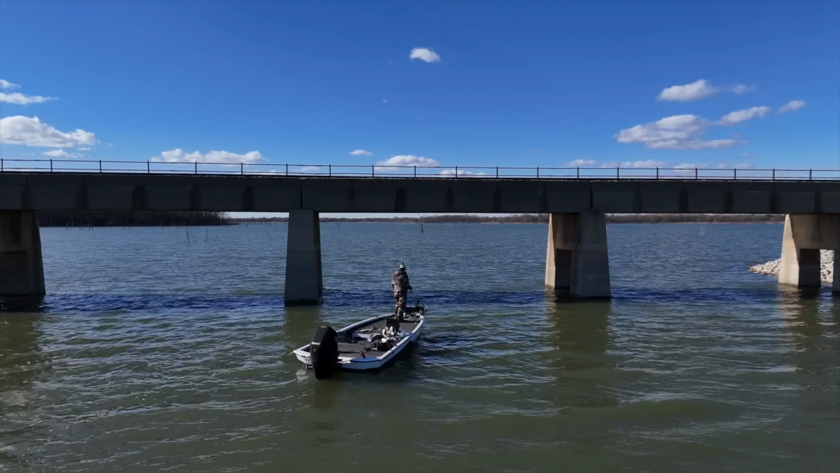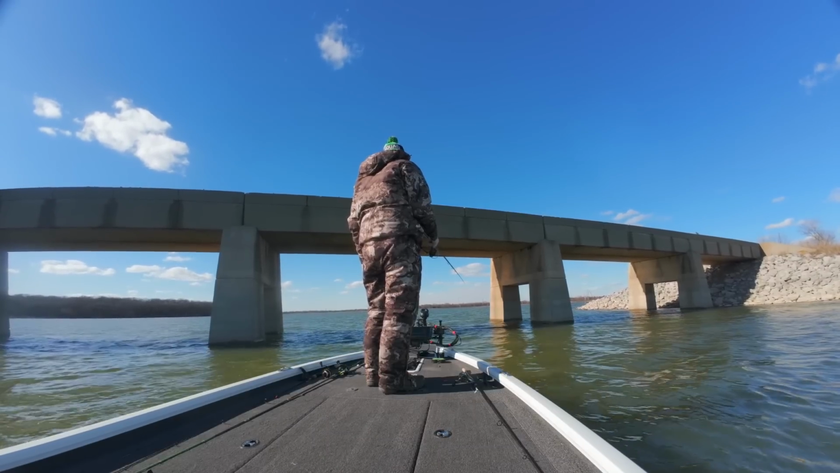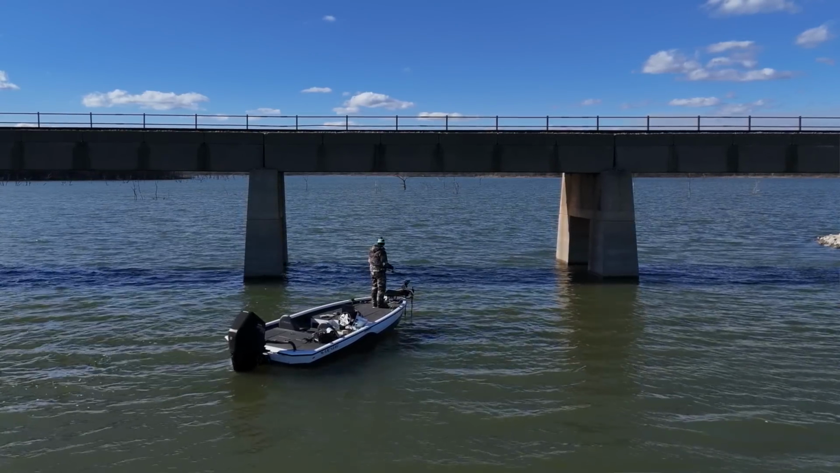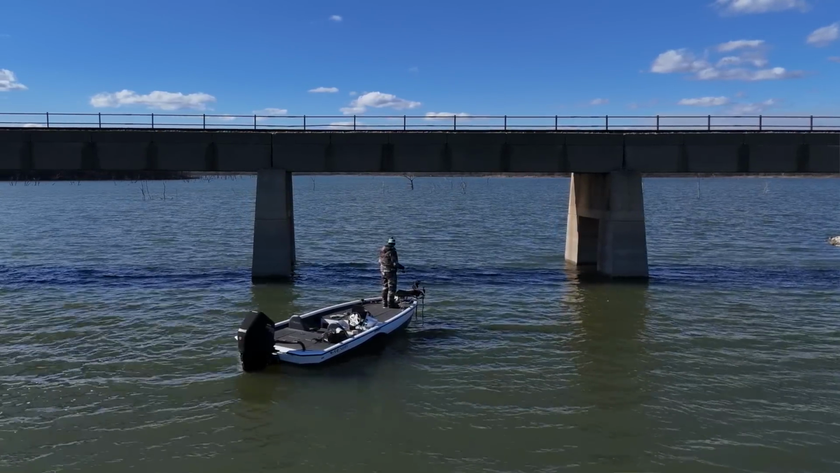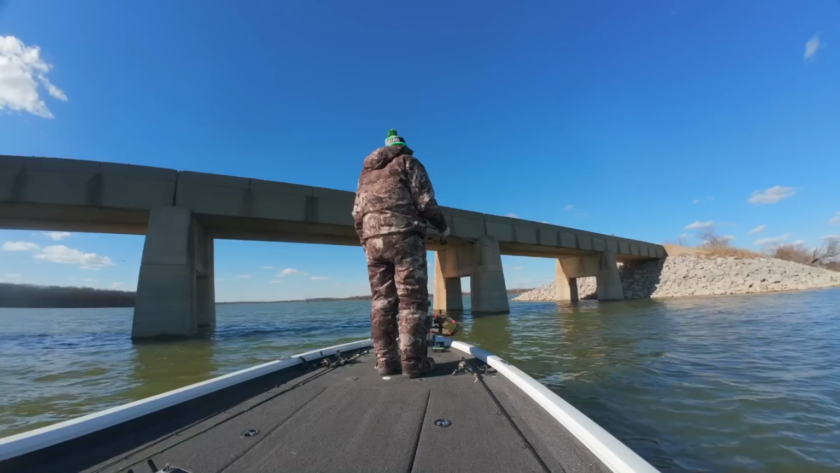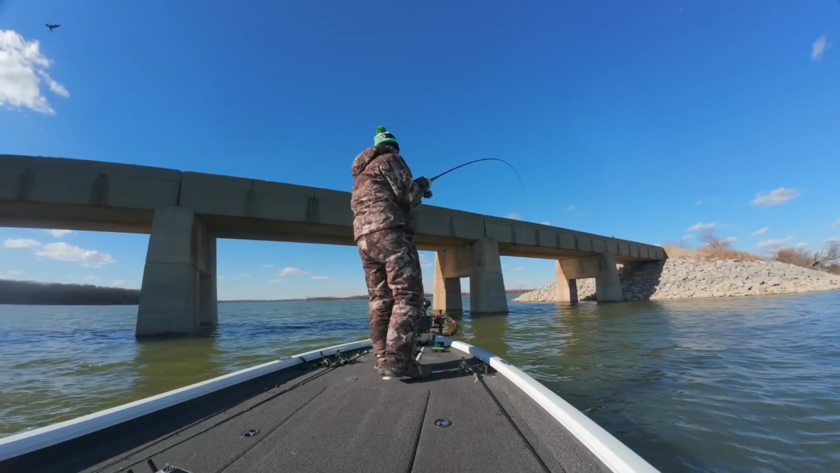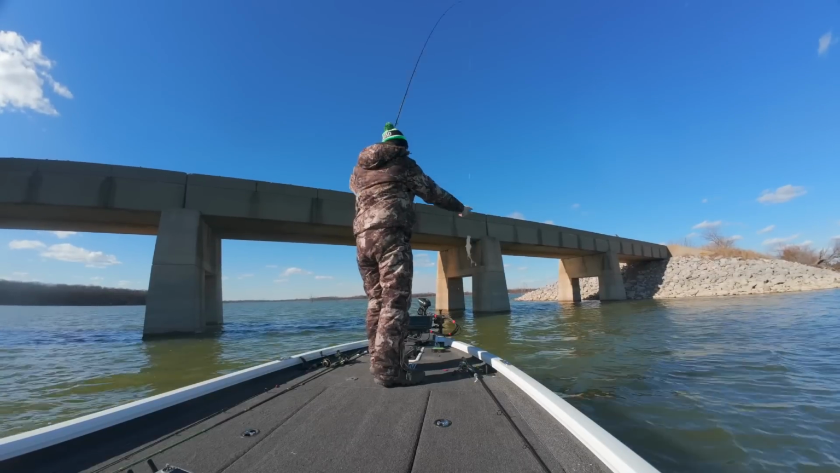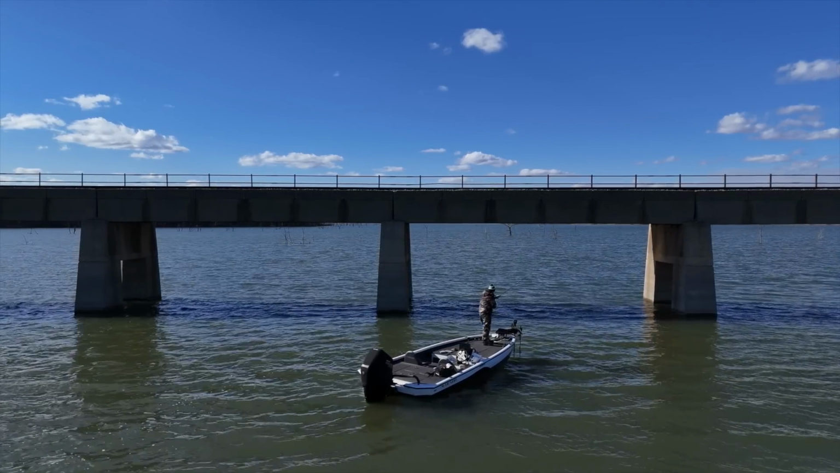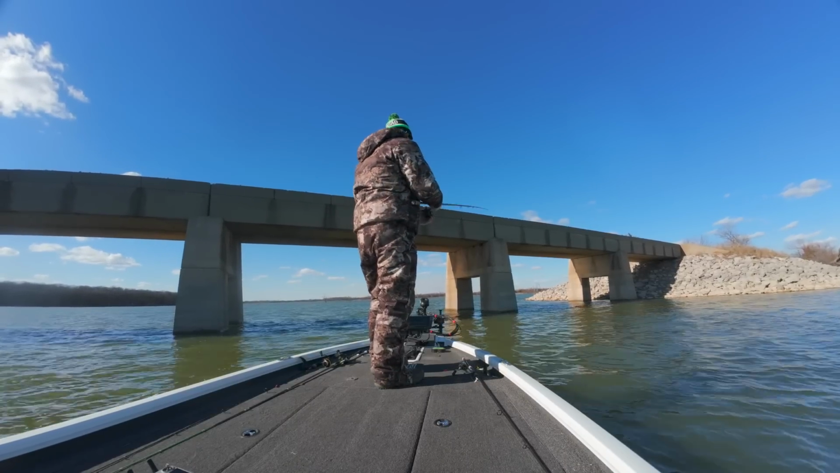But this scenario, there ain't no trying to find them. They're everywhere. Closer to the bottom. They just want to play ball a little bit more. Just a little bit more ball. Whew, how many is that?